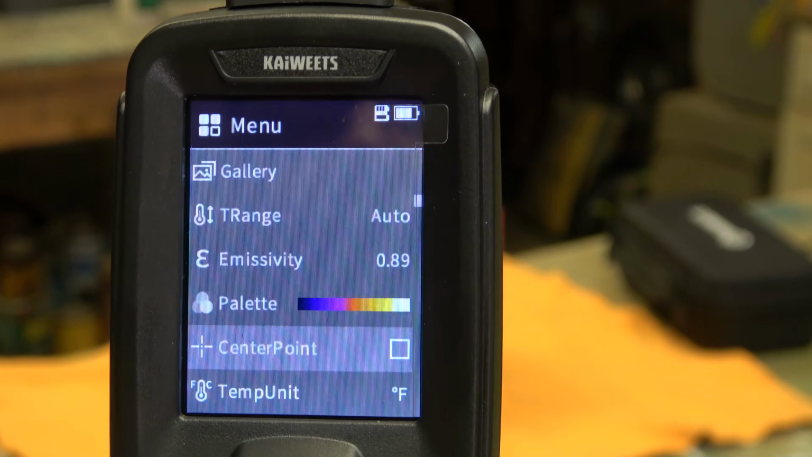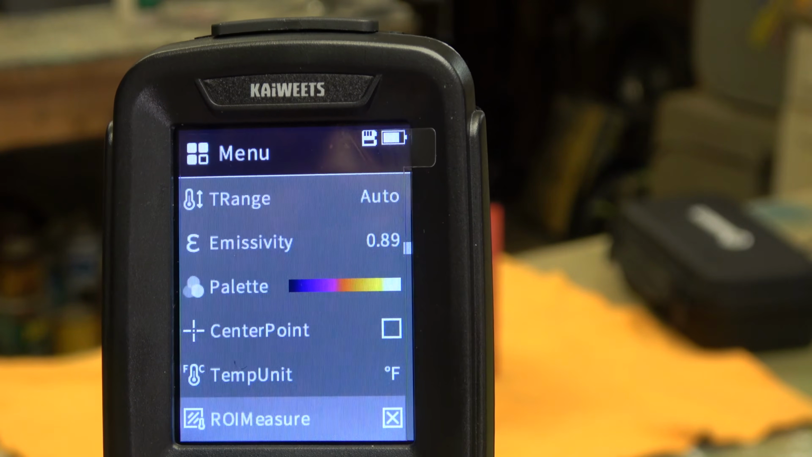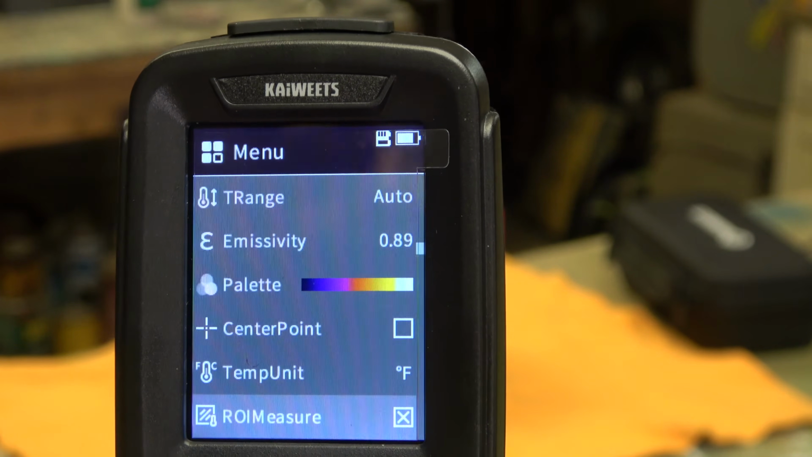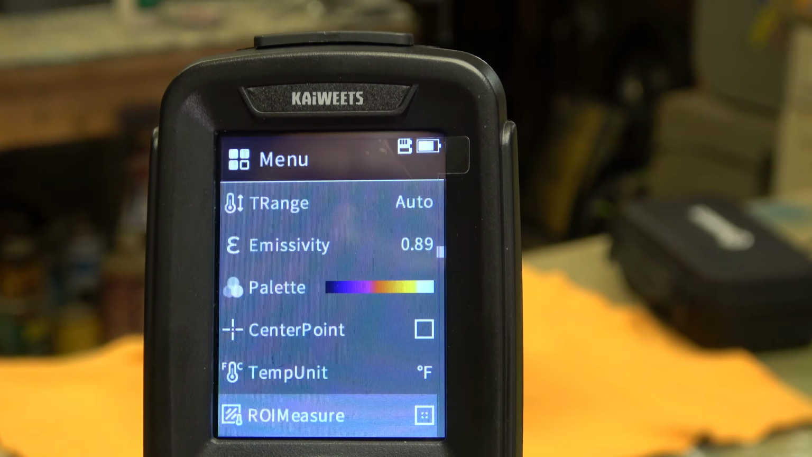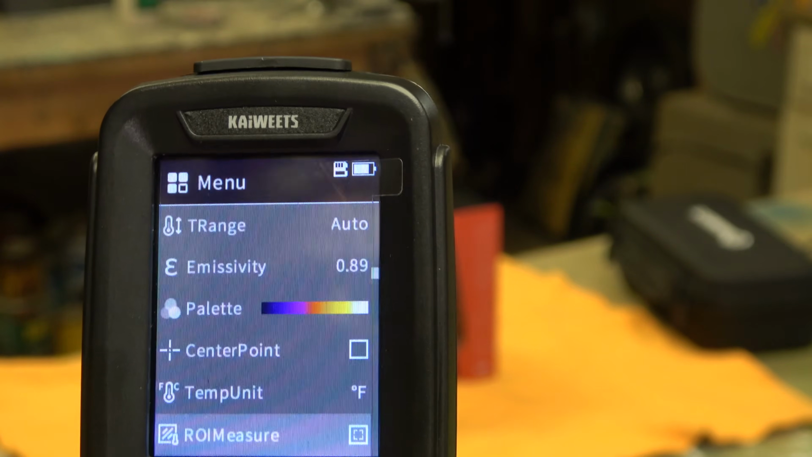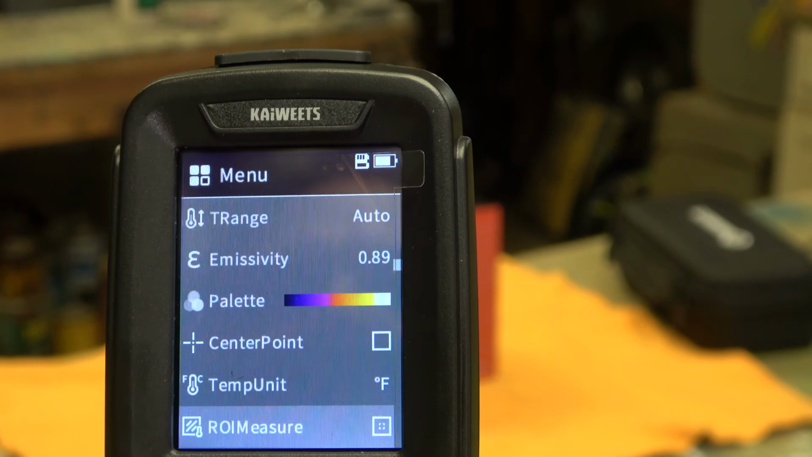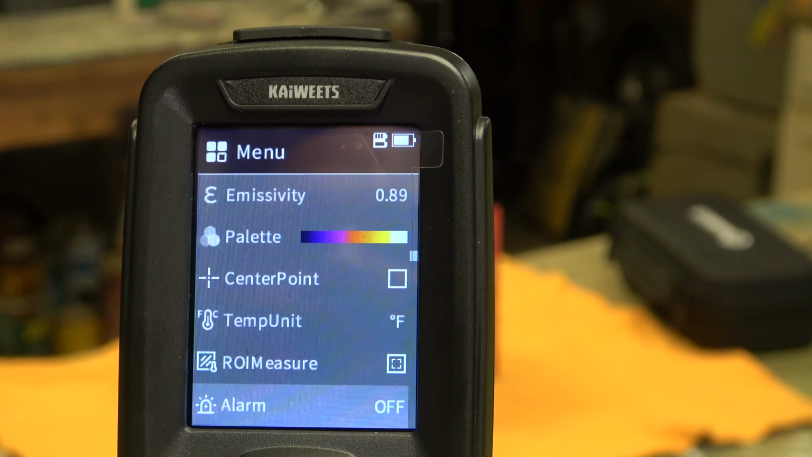And the temperature unit, what do you want it to be? You want it to be Fahrenheit, Celsius? Okay, now your ROI measure. Not sure what that is. Oh, you know what I think that is? Yes, I do. Let's go into there. Well, maybe. We're going to try to get into there. It's not letting me get into there. I'm not sure. Well, I'm going to have to look that up and find out what that feature is.